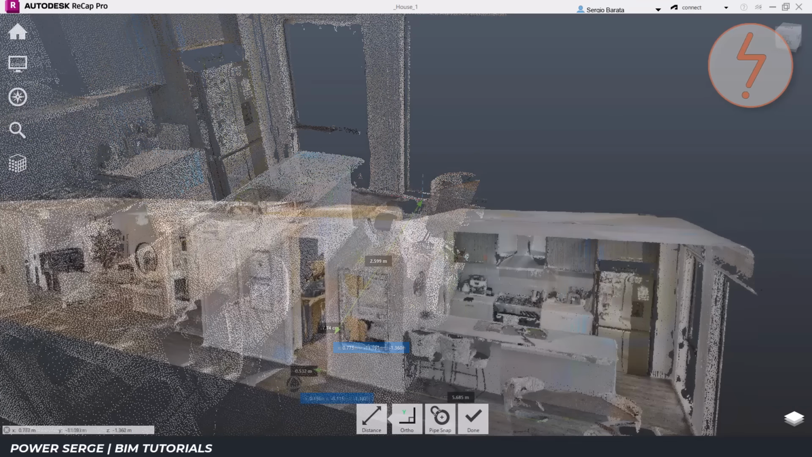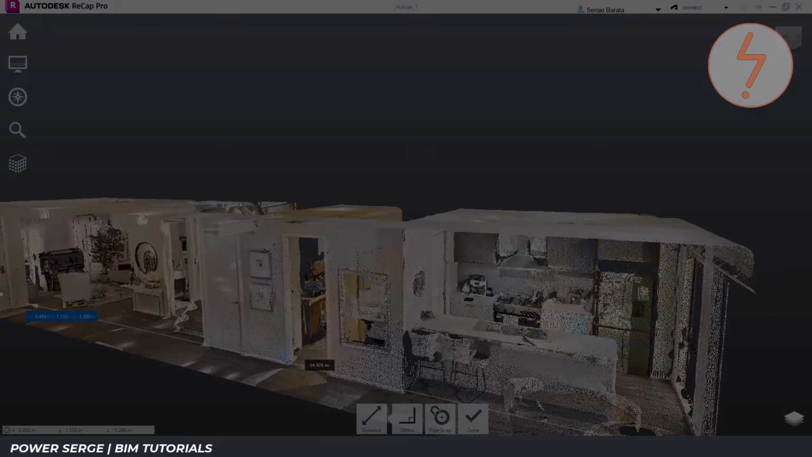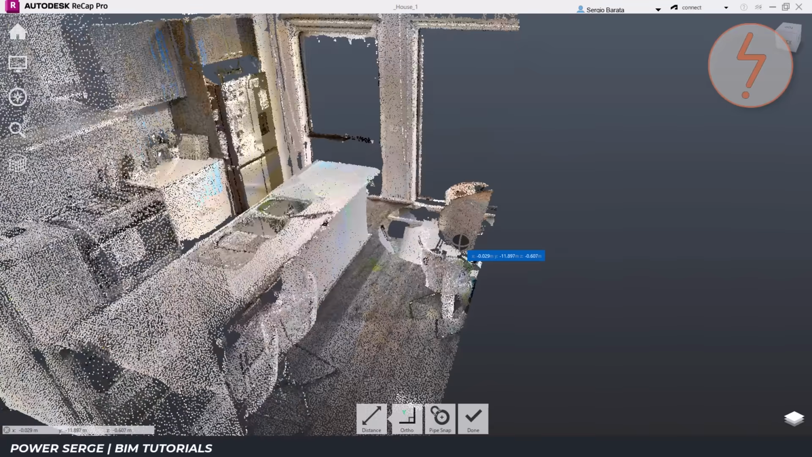I wanted to compare the captured data against a known dimension from the original construction drawings. To ensure the comparison was valid, the original floor plan was first scaled to a known dimension. The drawings indicate an overall building length of 14,935 mm. I then measured the same dimension directly from the point cloud in ReCap.